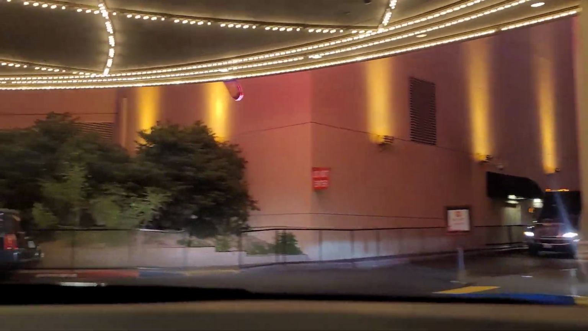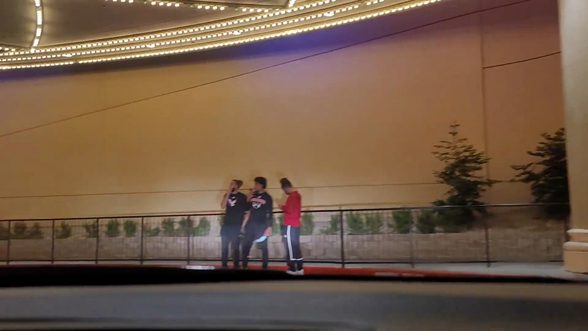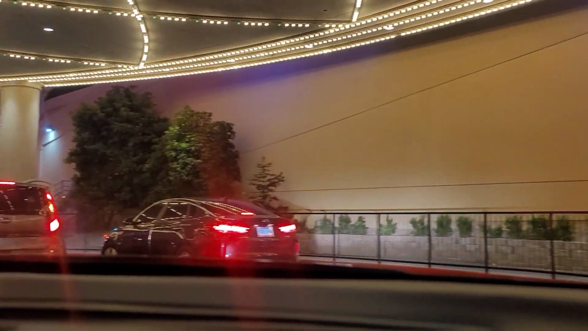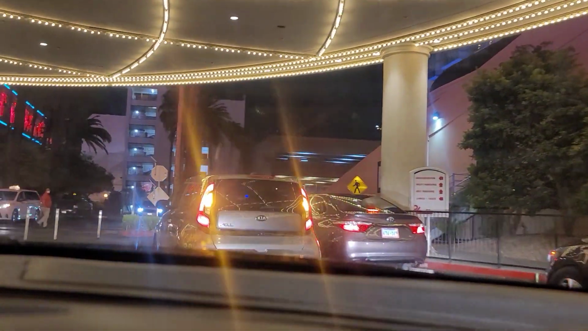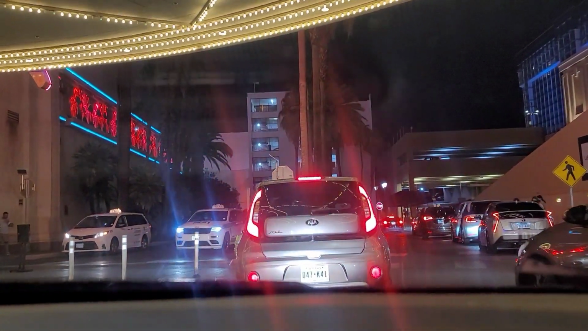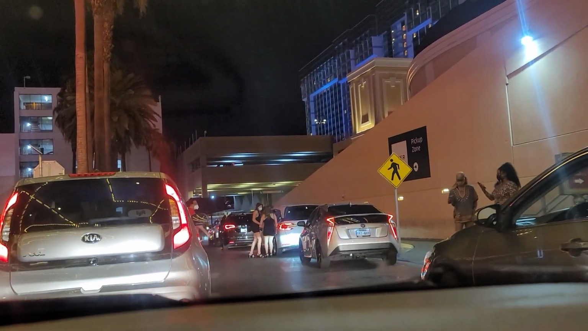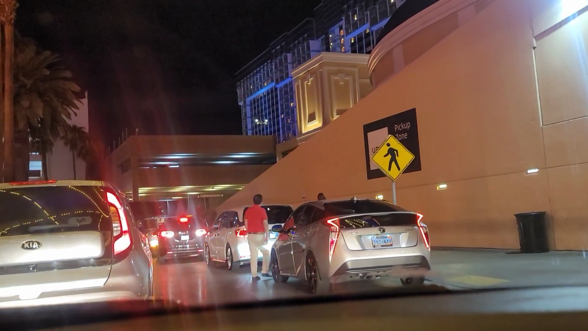Not too inconvenient until somebody wants to stop right in the middle, like this one. That's an easy one. The thing about it is, I think when you get in here, people just can't decide. Are these all Uber drivers here? These are all Uber pickups right here.